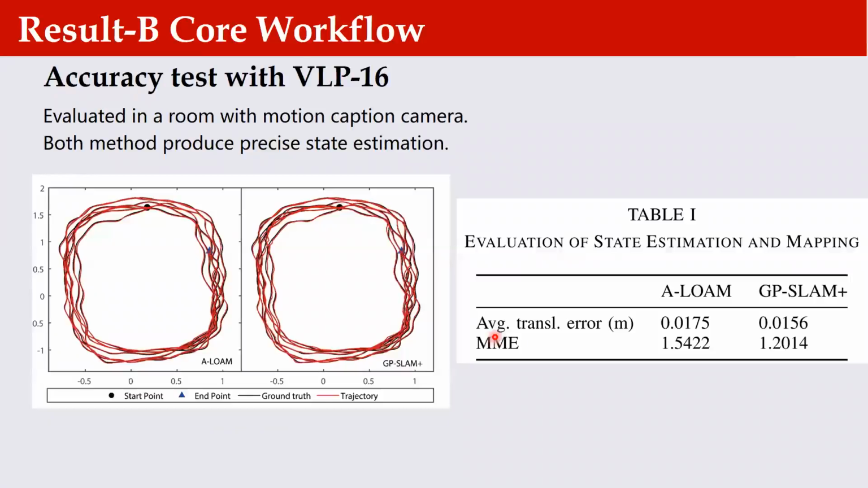Then we test the performance of the core workflow in our system without IMU. Here we use A-LOAM alone as the benchmark. Firstly, we test the accuracy of state estimation with a hand-held VLP-16 LiDAR at a walking speed. It is shown by the trajectory in this figure and the translation error in this table. Both methods yield precise pose estimation.